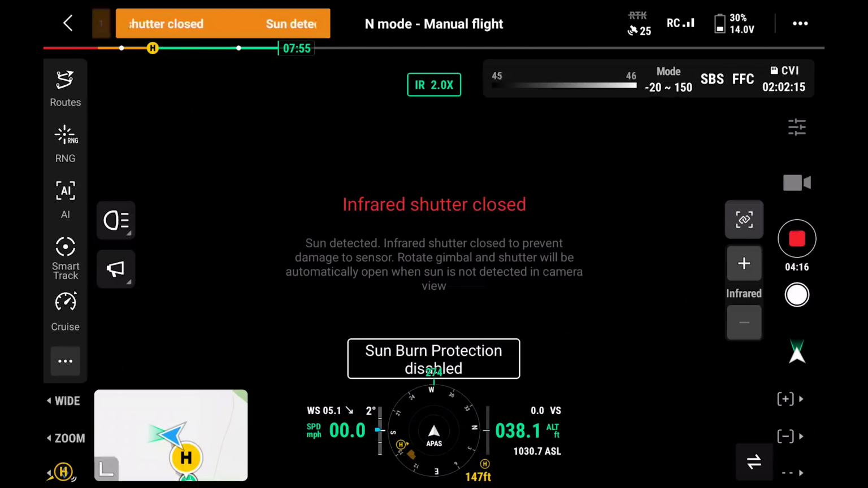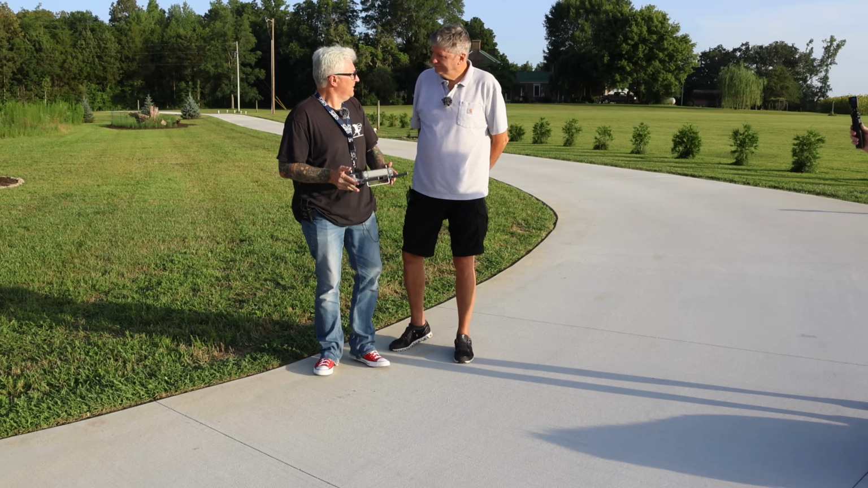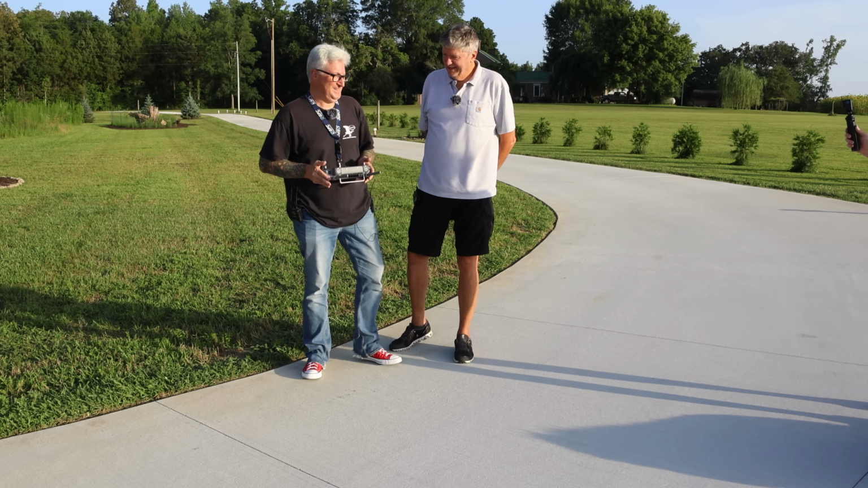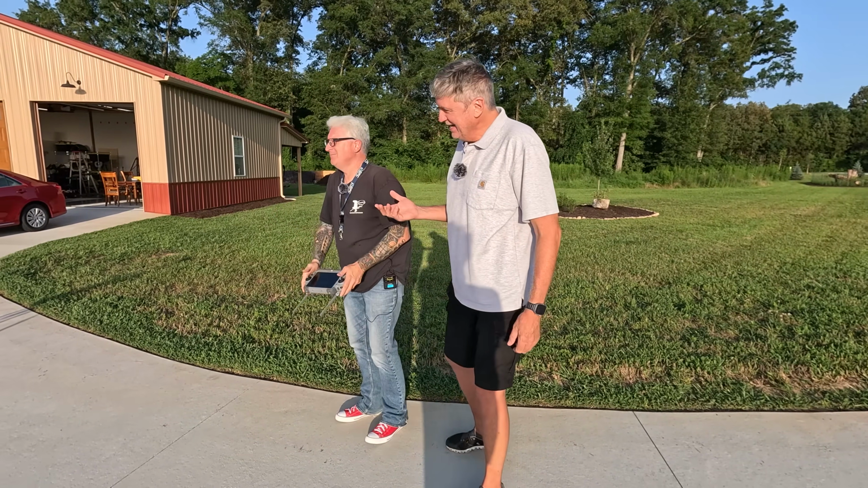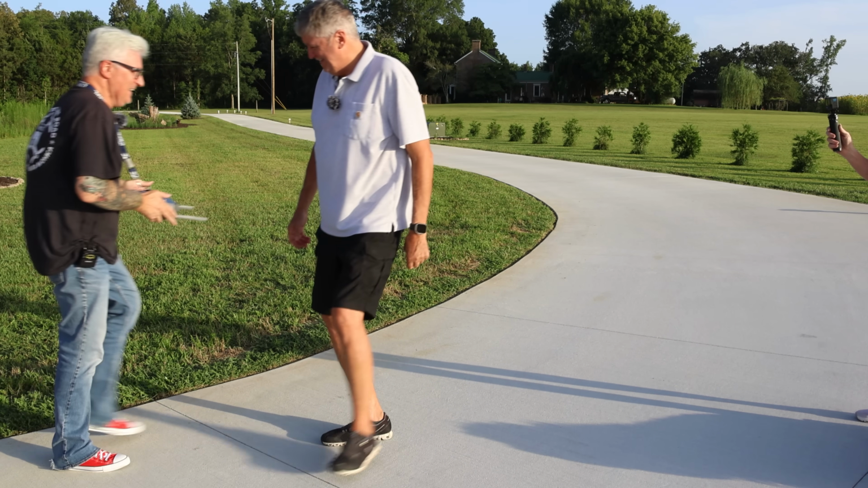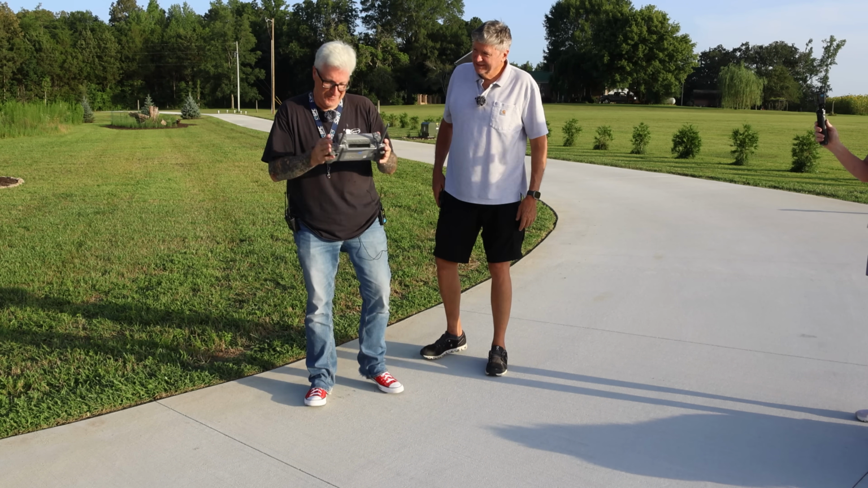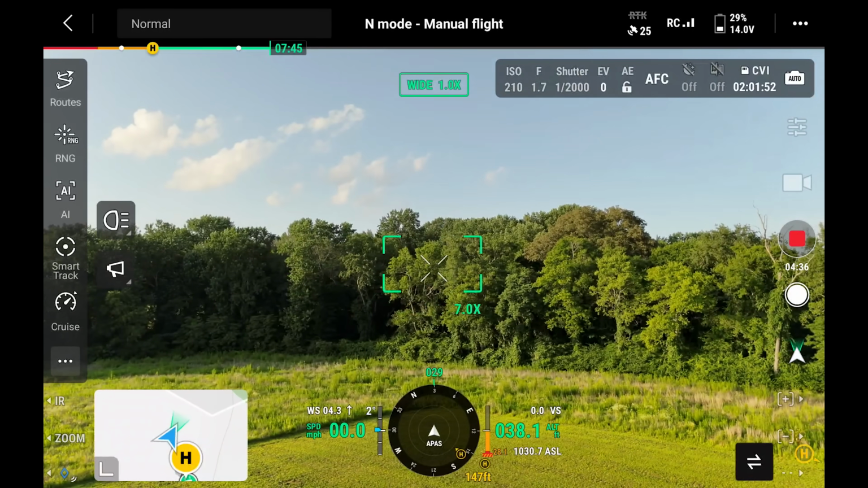Uh-oh, infrared's. Oh, it's probably looking into the sun. Oh, it was. Oh, well, I found a way to break your drone. Give me the car keys. Thank you. Okay. I got them. Good talking to you. I thought I was flying safely, and then I broke your $1 million camera. Yeah, so it's a good thing it does that.